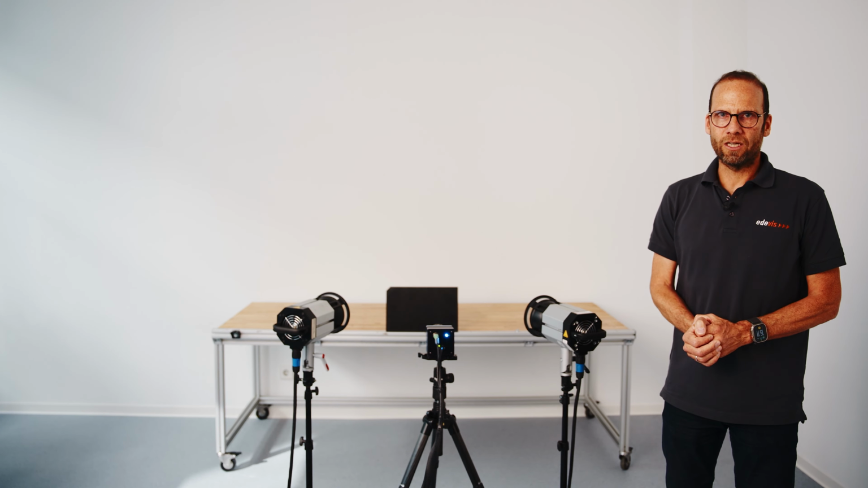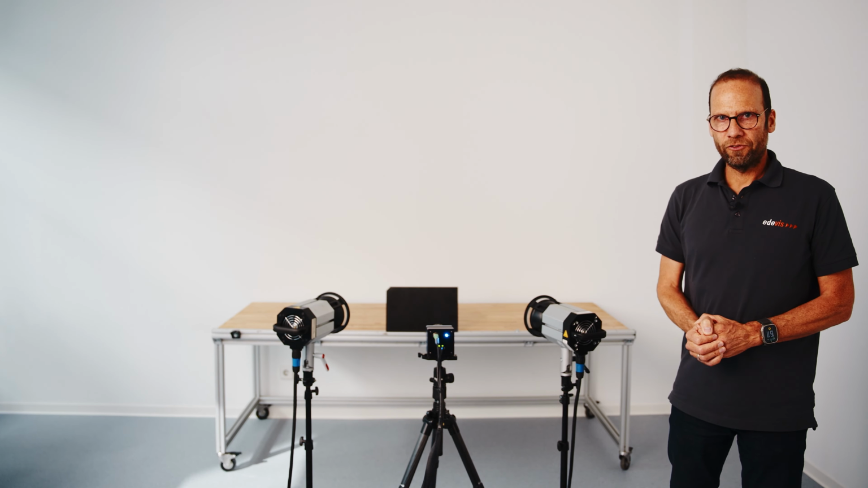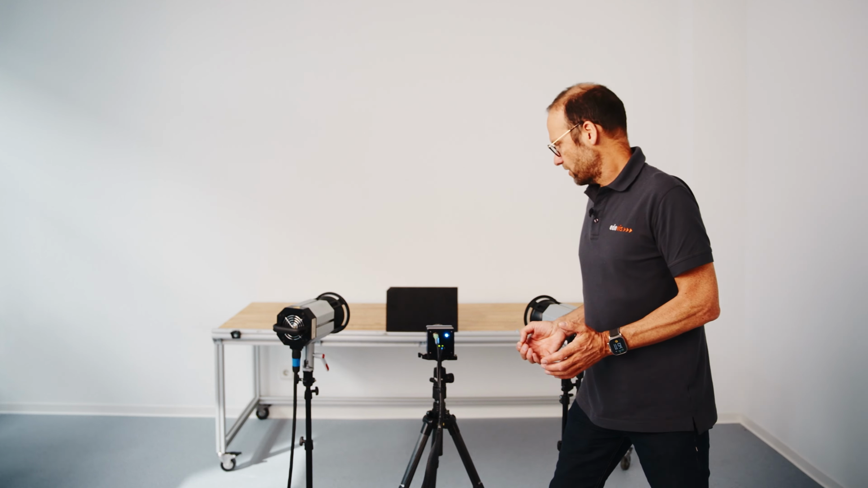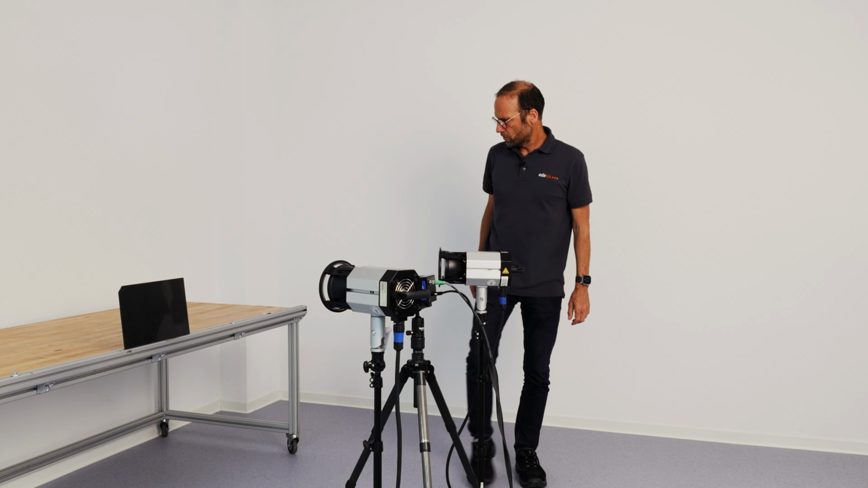Now, okay, let's start with the measurement. Let's position our devices properly. The first thing we should do is position the camera. We should see the entire sample, not more and not less. Next, we need to focus the camera.